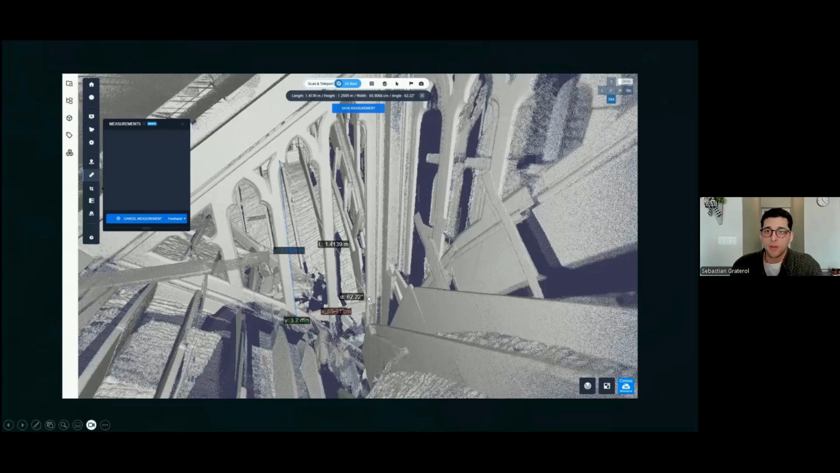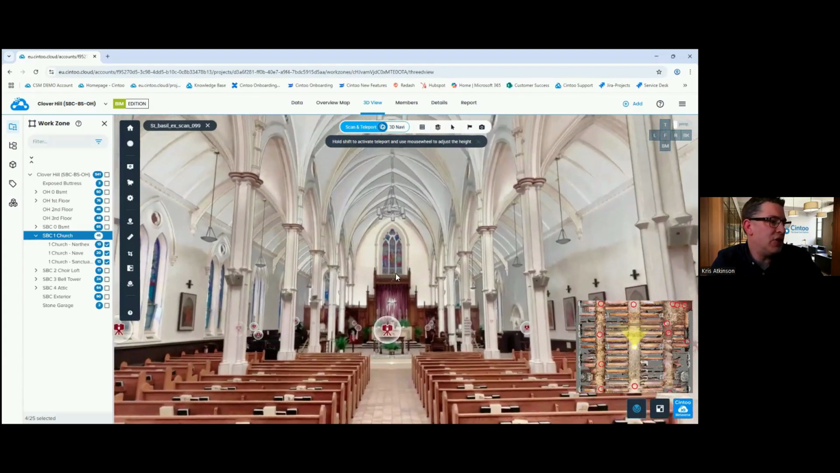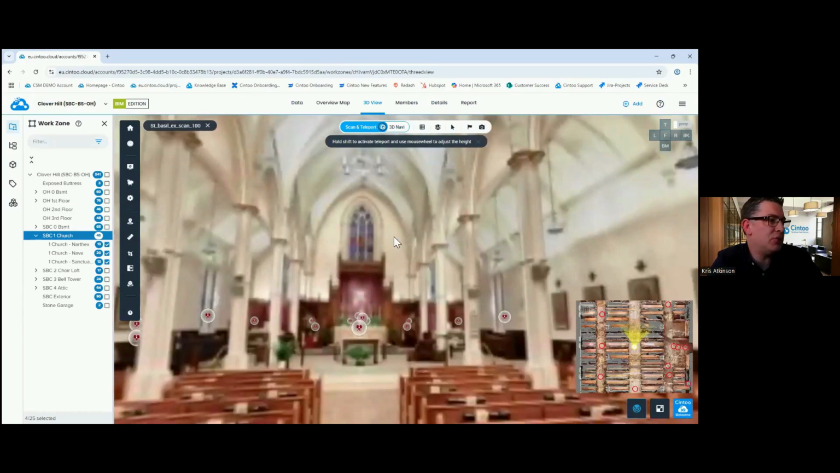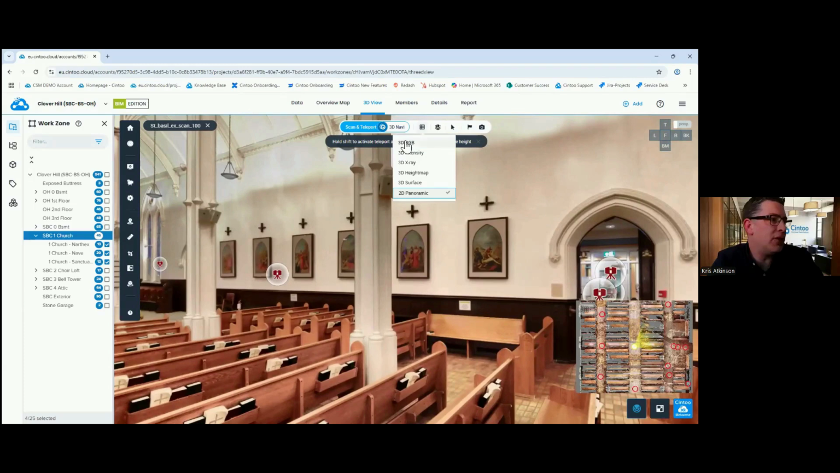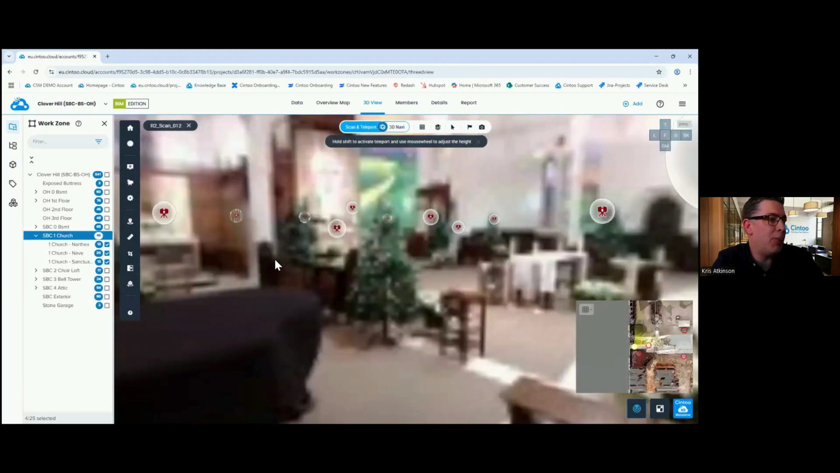I'll stop sharing the screen for you, Chris, and you can jump on the platform. You wanted to do that. Yeah, sure. So just to show a little bit of the environment before we jump back into the slides, this is the church inside the Cintoo platform. We can move from scan position to scan position. What Cintoo is doing is transforming the point cloud to a solid mesh surface. Again, I really do feel that it's easier to interpret a mesh than a point cloud.